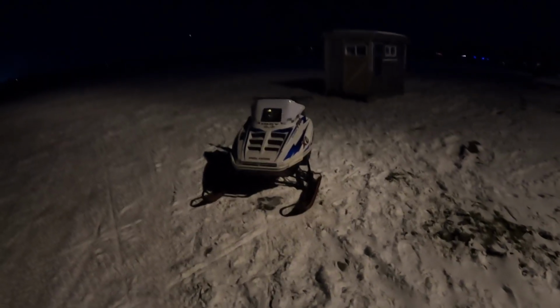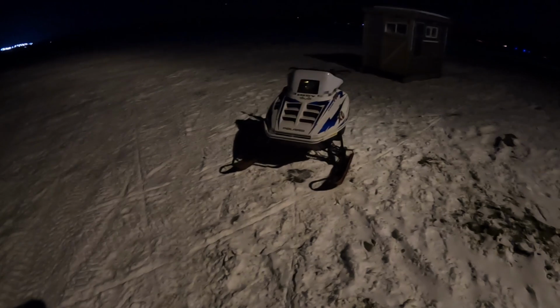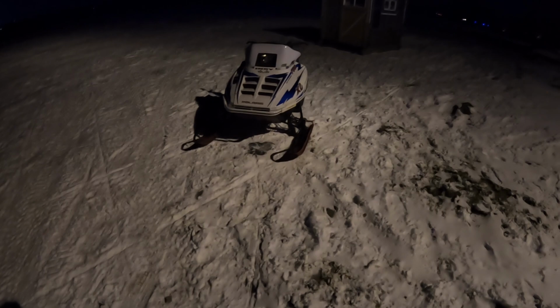So I'm just curious if it's a little crispier, because every time I rode it, I'm like, man, this thing feels kind of sluggish. When I hit the throttle, it's just like it didn't want to do it. So, a night video and a different jetting. Let's see how this goes, huh?